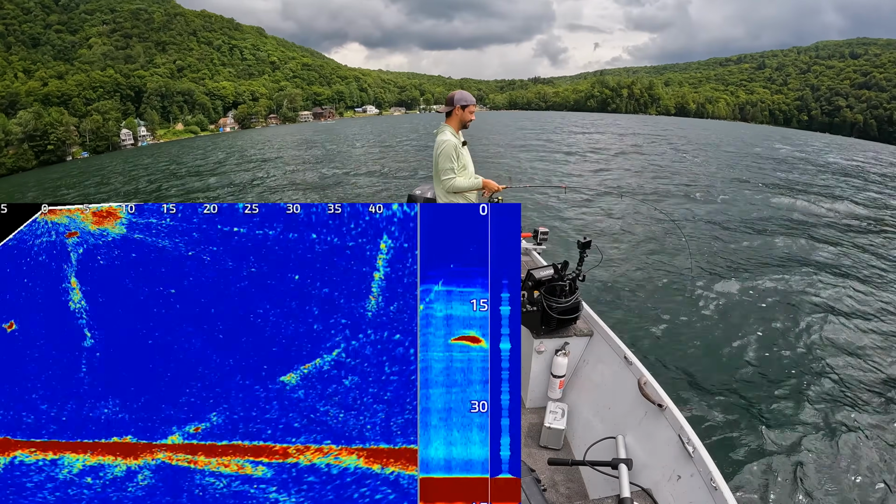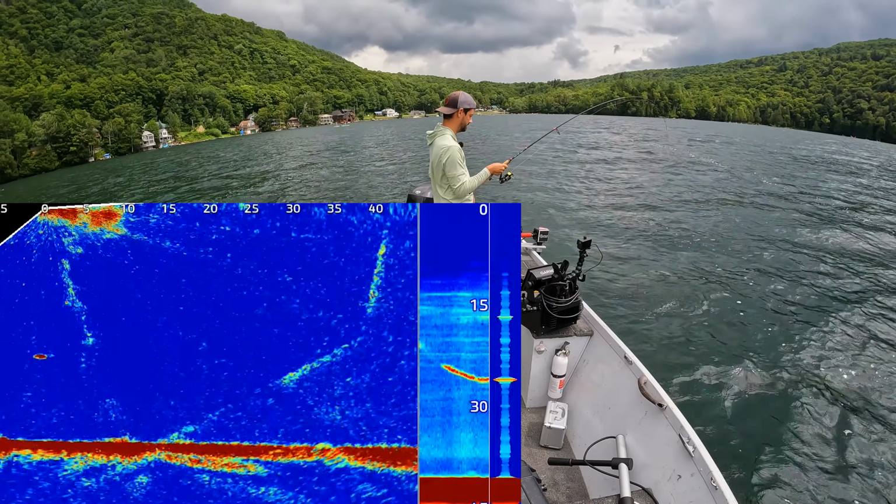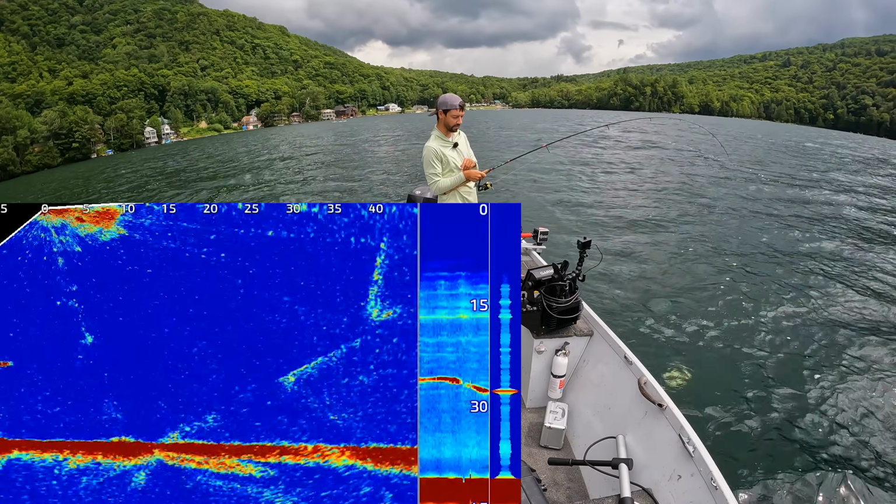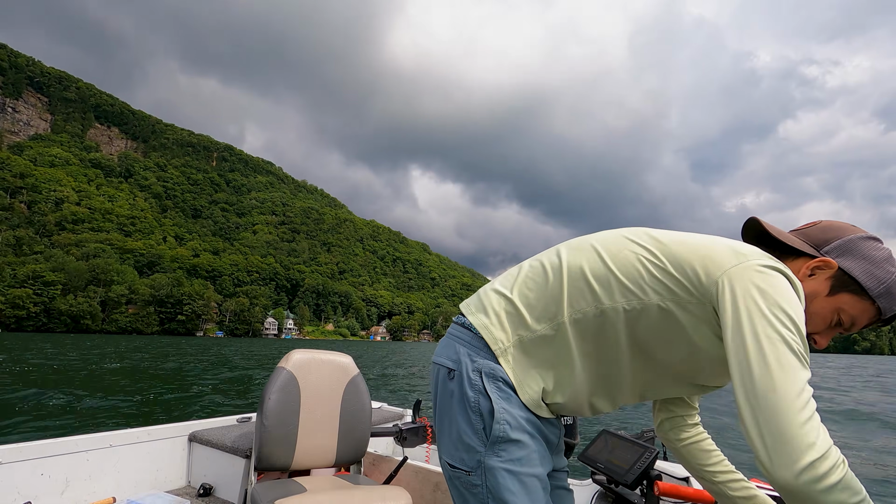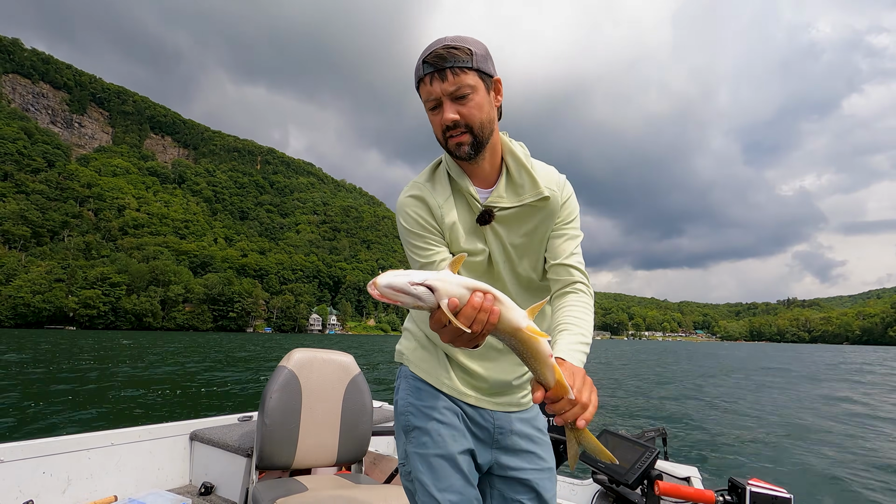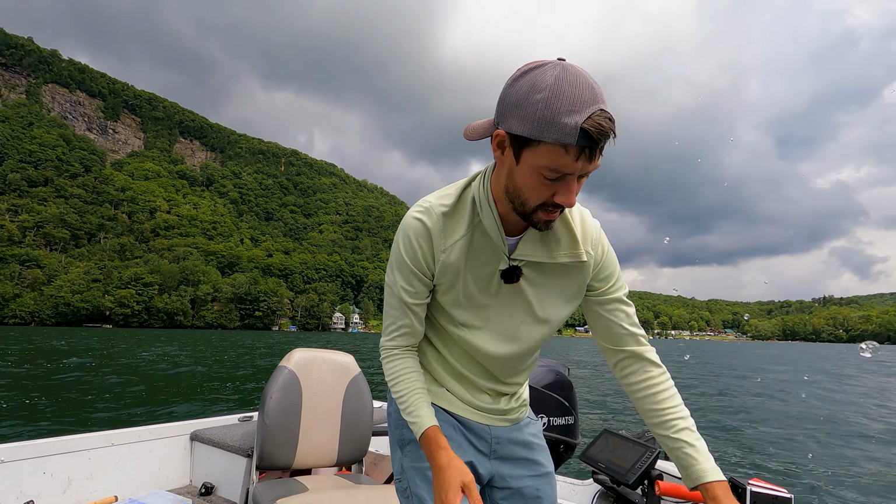Oh, there's three more down there right now. I could probably triple up if I wanted to. Man, they're so feisty in this lake. The one below me right now is bigger. I'll show you this little guy. Well, he's got a missing lip already. Not for me.